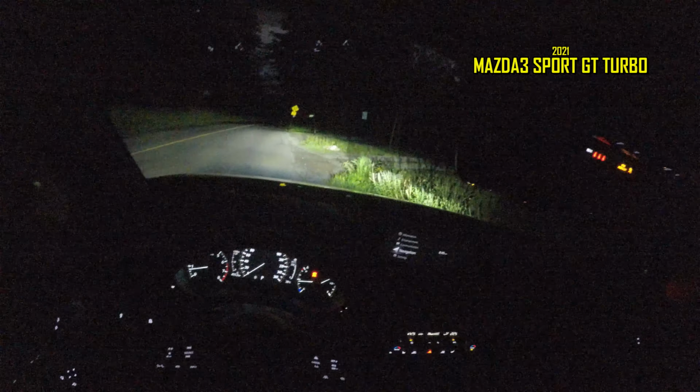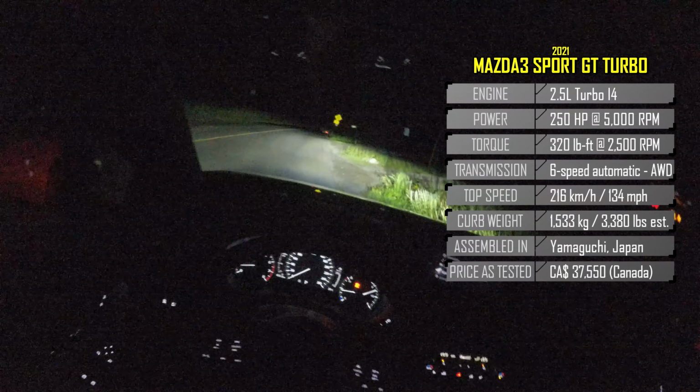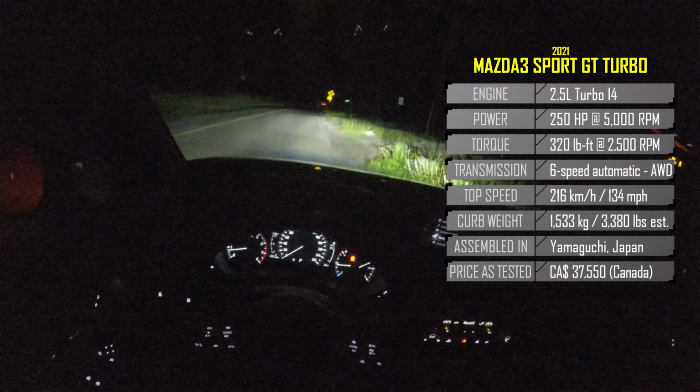Welcome to GCCars. My name is Eric, and today we're going to take a test POV drive at night here in this 2021 Mazda 3 Sport GT Turbo. I'm going to show you some pictures from outside while you see the stats.